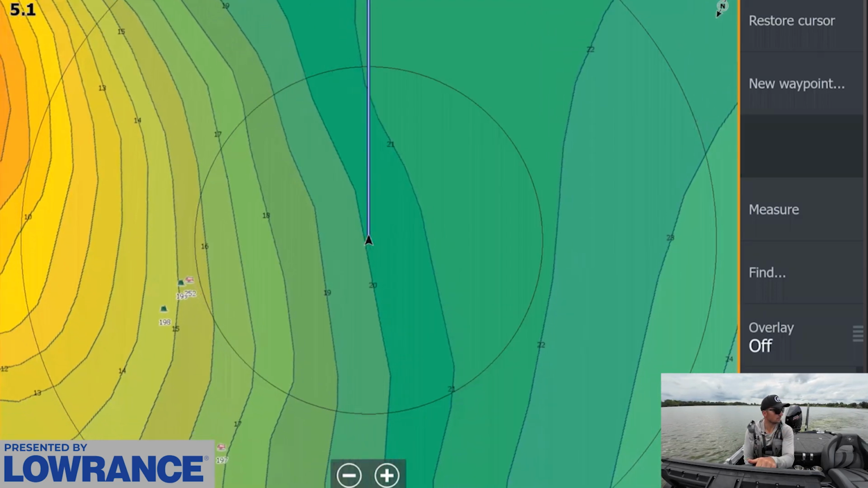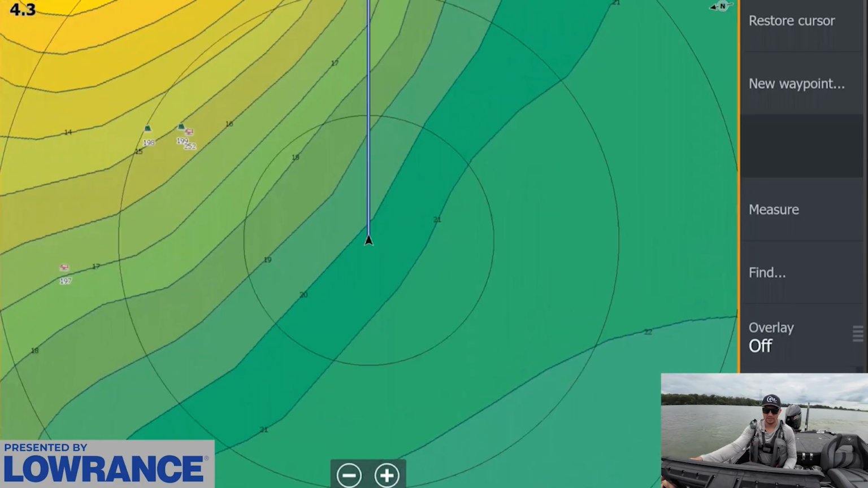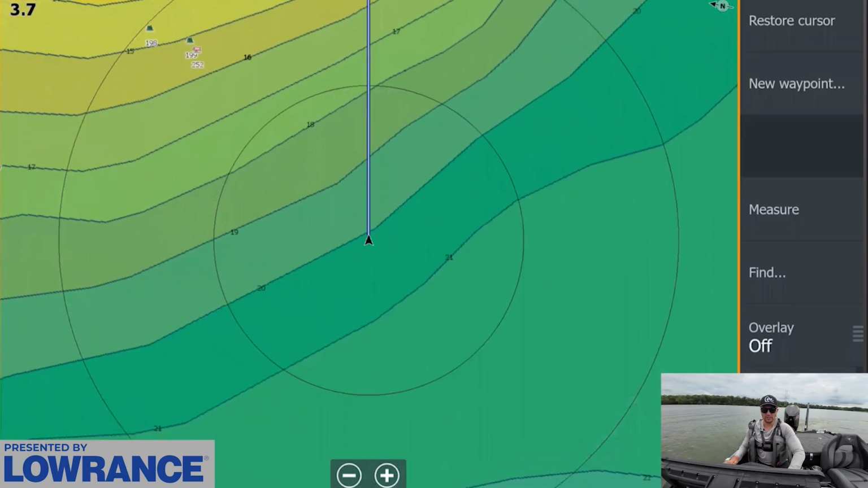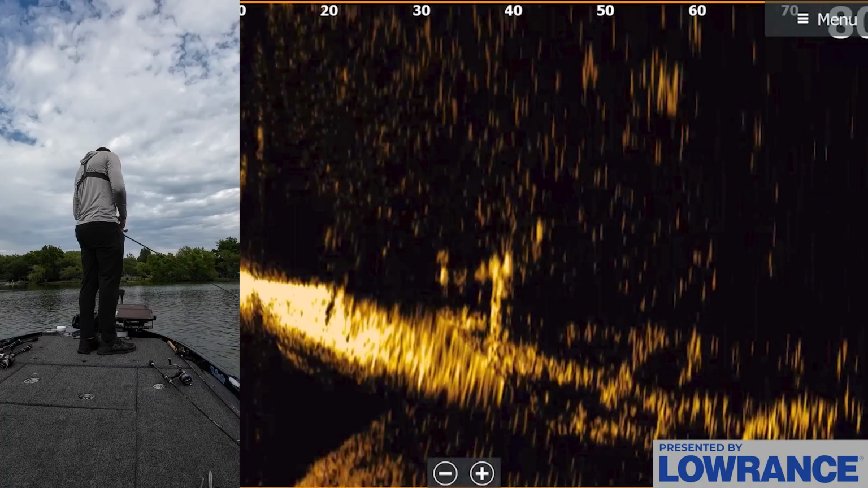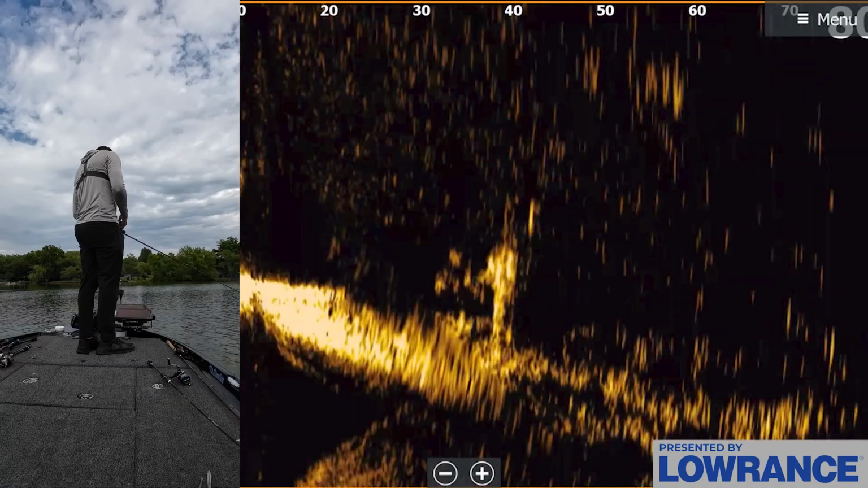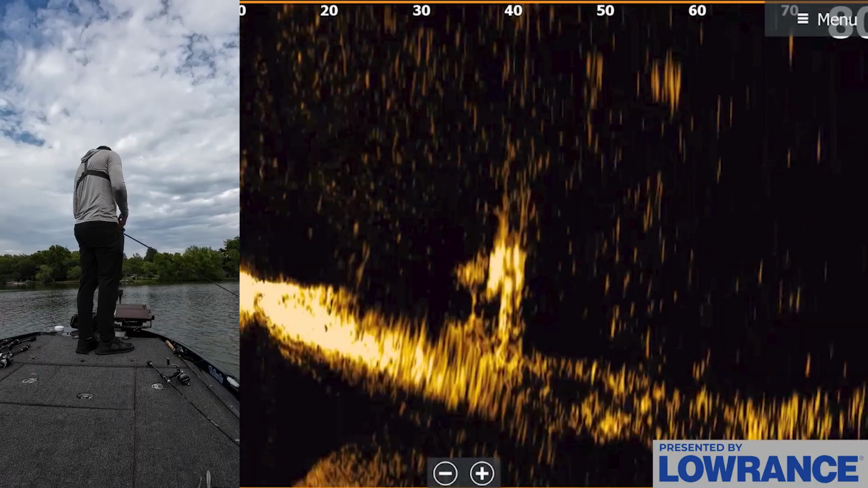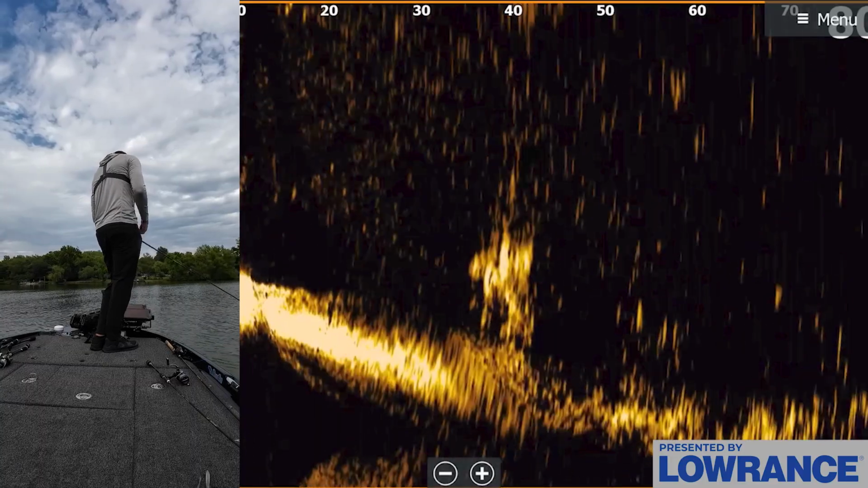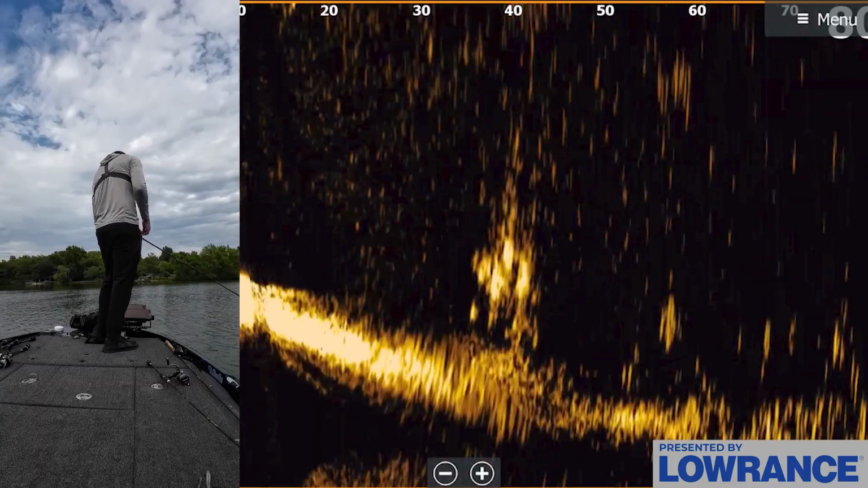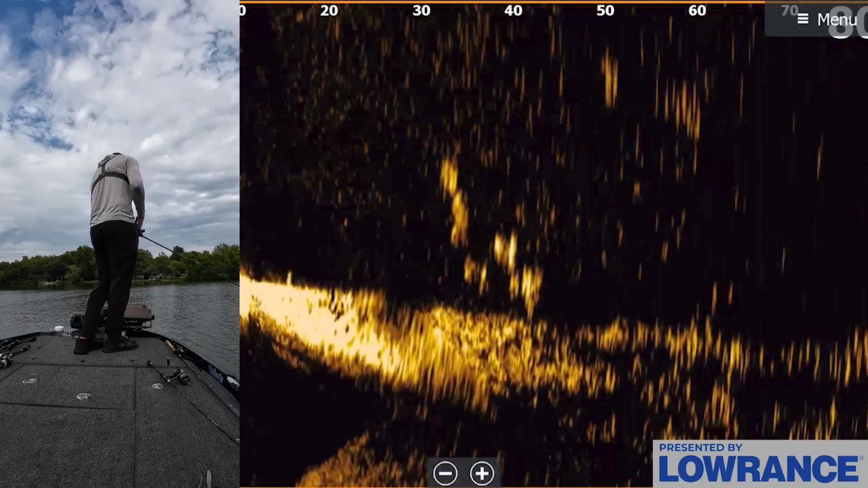I marked some other random fish over here that weren't actually fish, but let's get lined up here and see if we can get a fish in the boat. Come on, fish. You come eat it. Come on, come on. Got him.